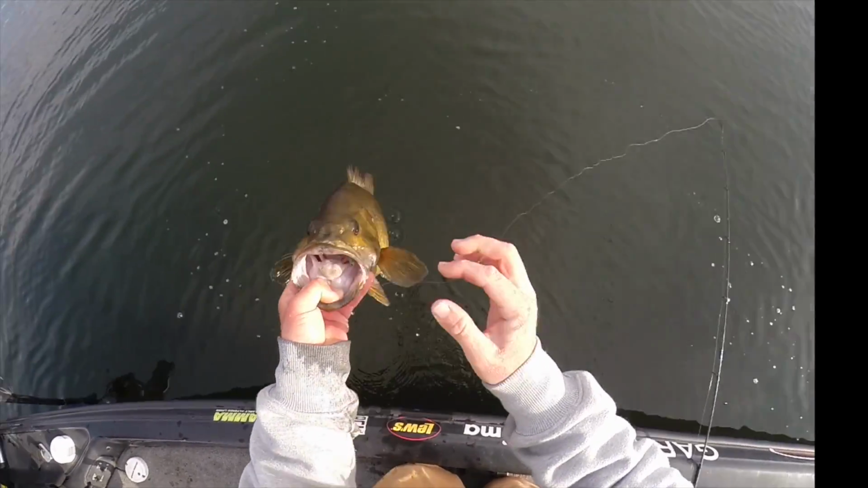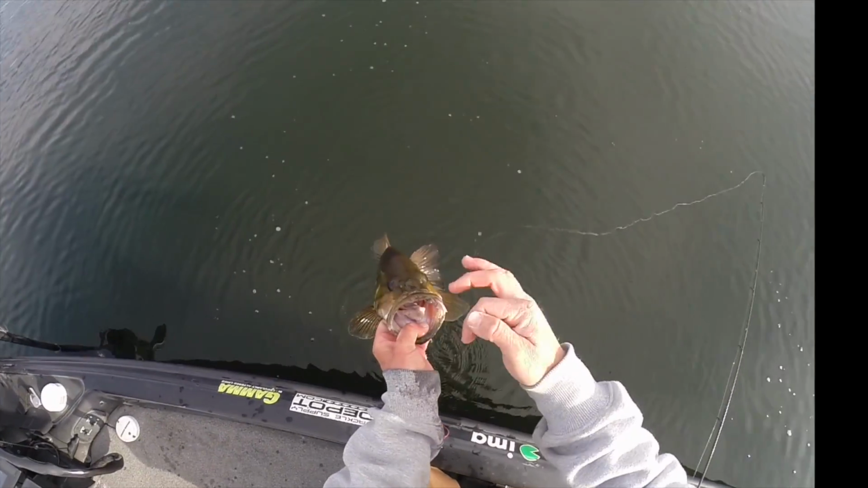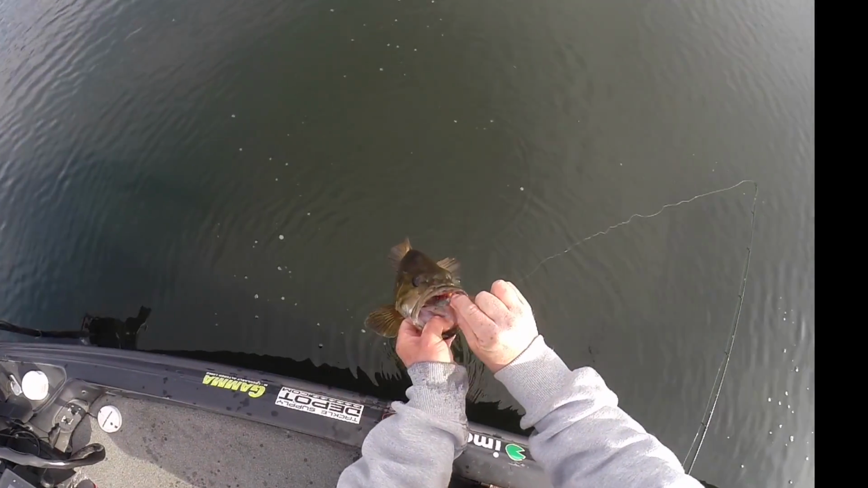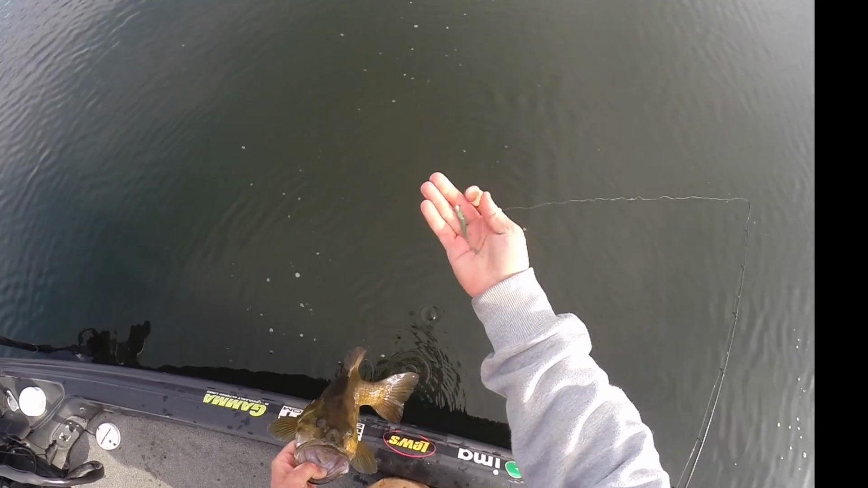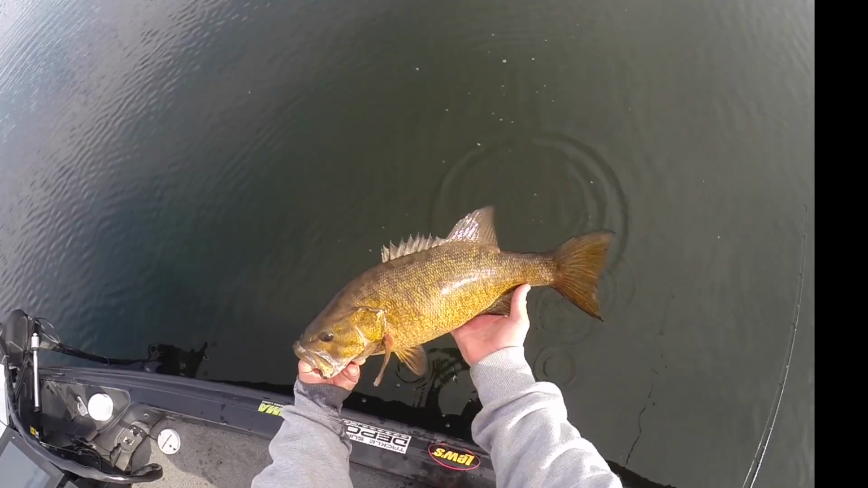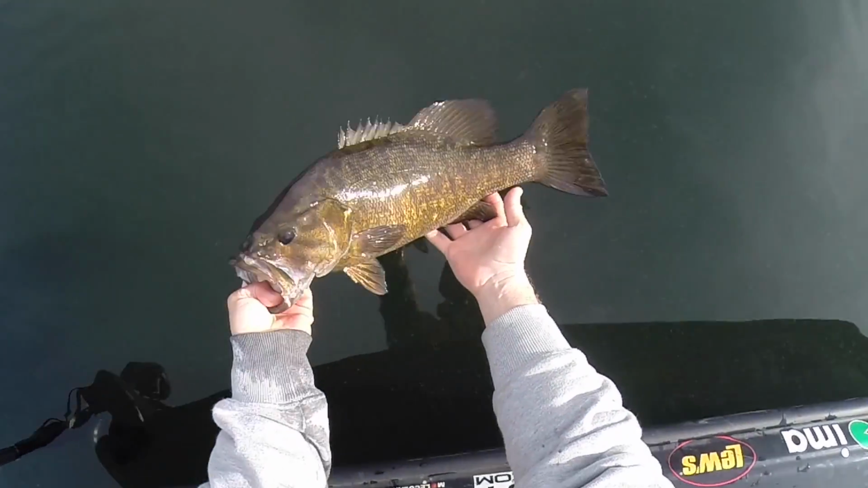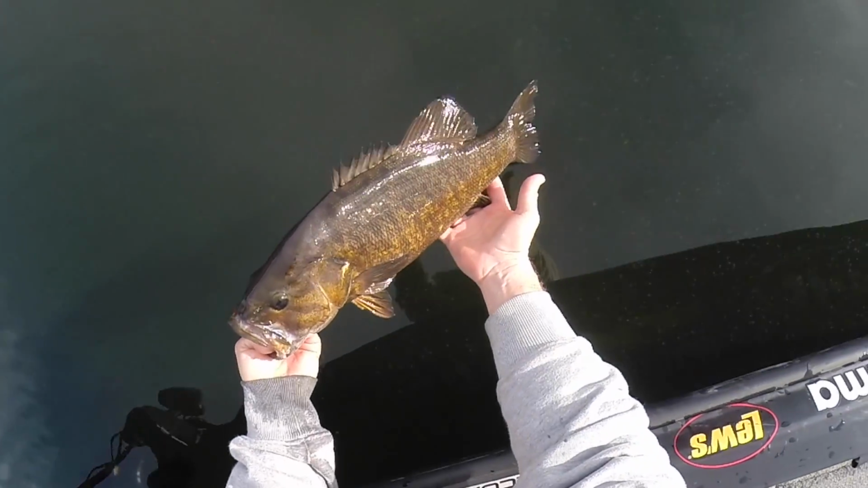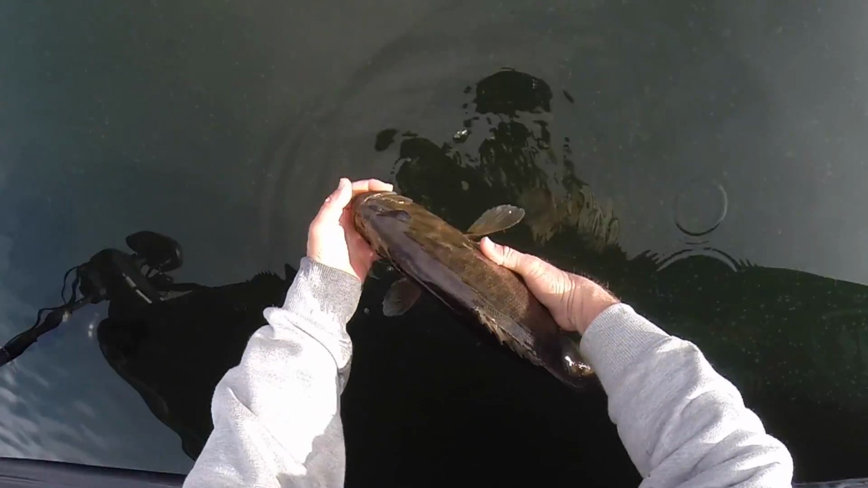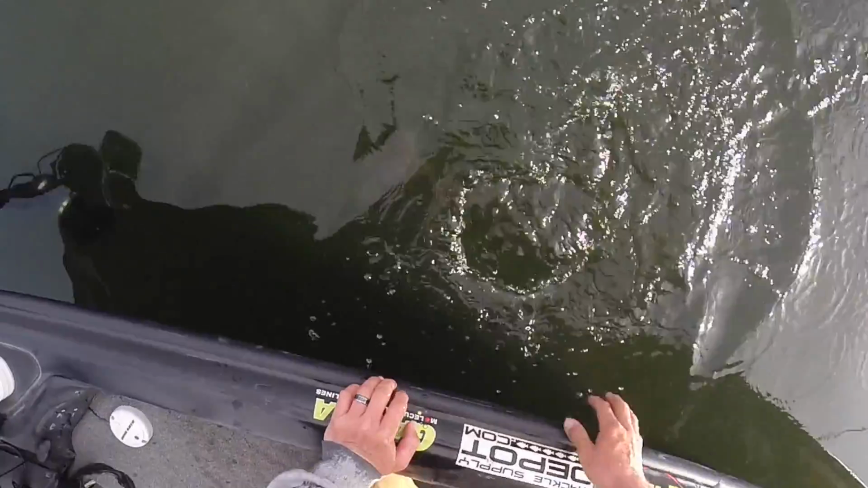Look how he ate that thing too. That fish is a 5+. Huge frame. Little bait. Man, that bubbling shaker's killer. Monster, man. What a beauty. What a big, big smallmouth, man. I mean, look at the size of that fish. We'll let her go quick. What an awesome fish, man.